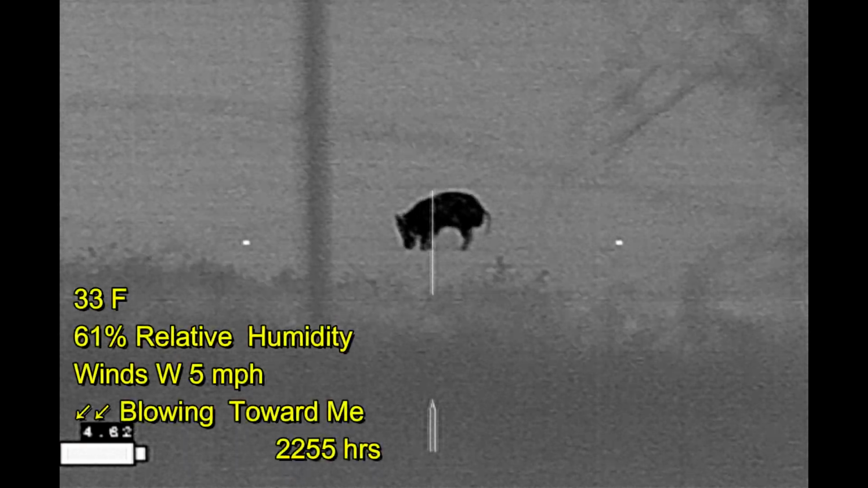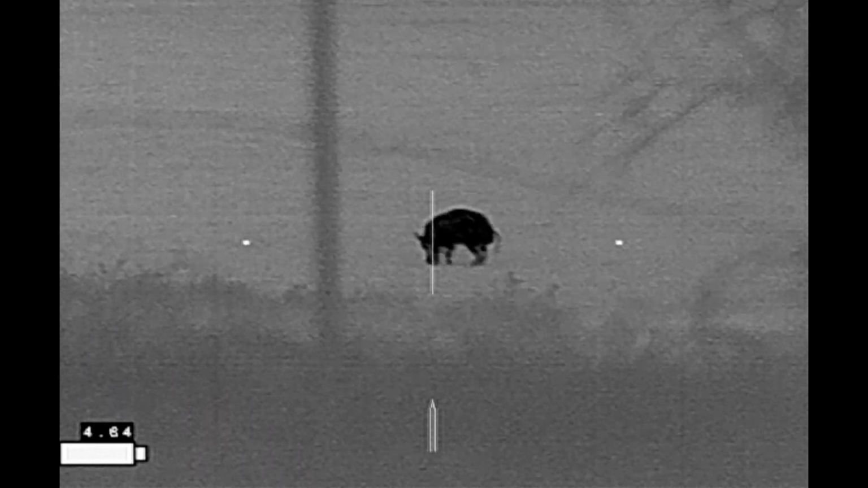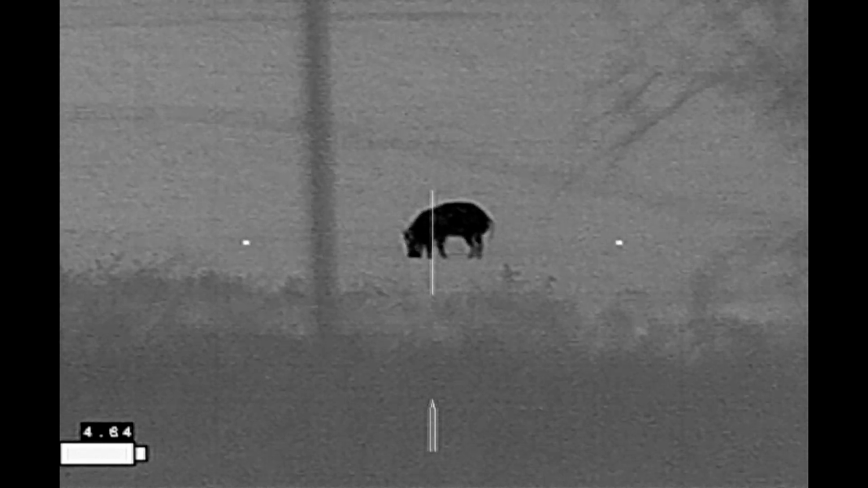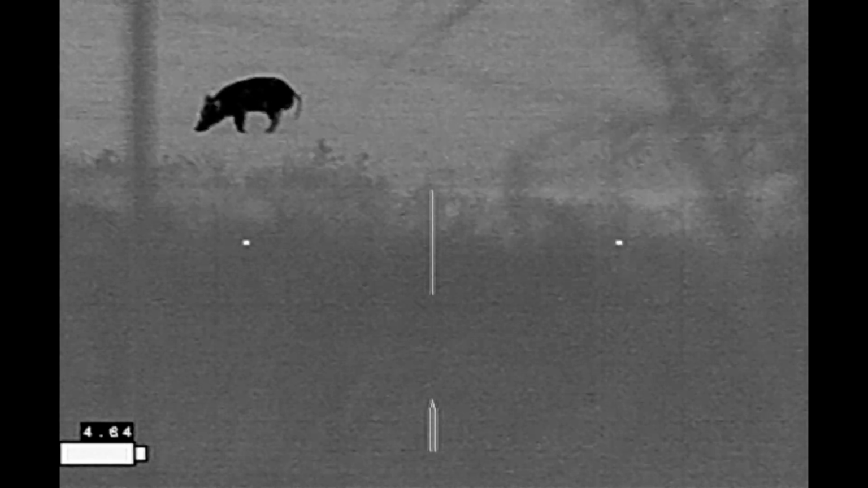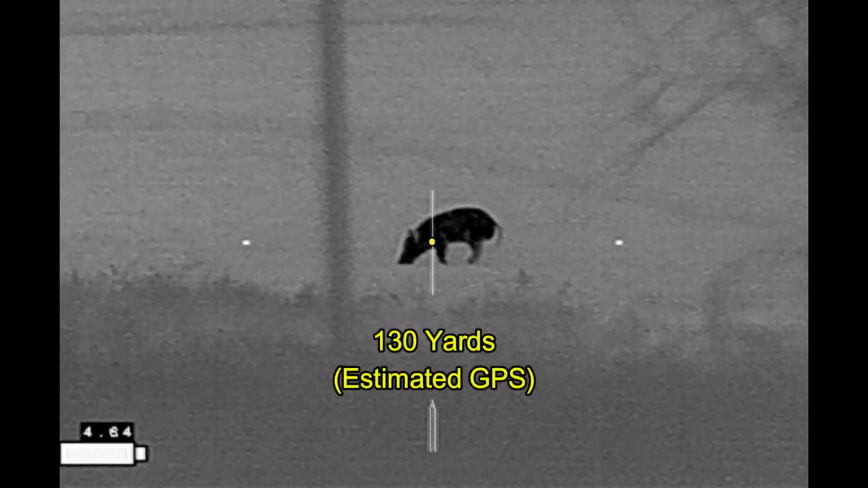sure enough, there's a hog down in the field. I stopped the truck in the small driveway, quietly got out, unloaded my gear, put a tarp over the fence, slowly got over the fence, and got set up just inside the fence to take this shot. At this point I hear a car coming, and I'm going to wait for the car to pass before pulling the trigger.